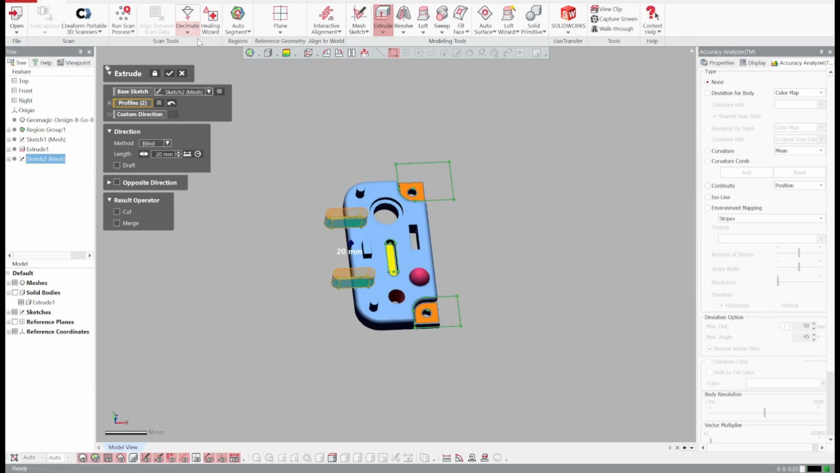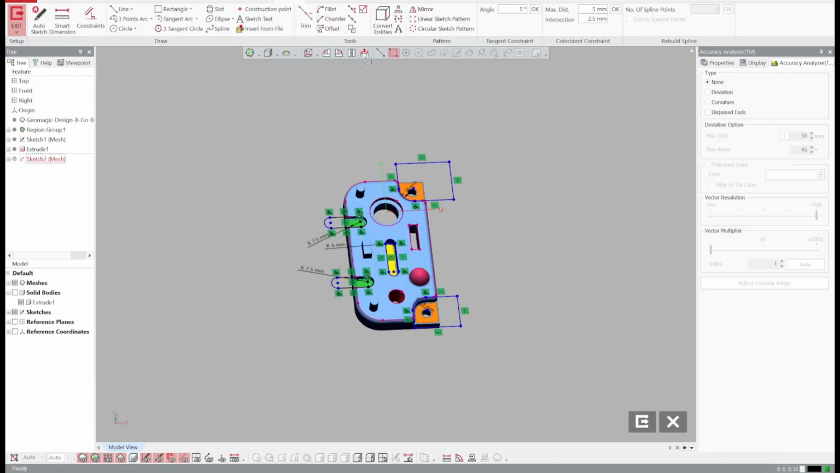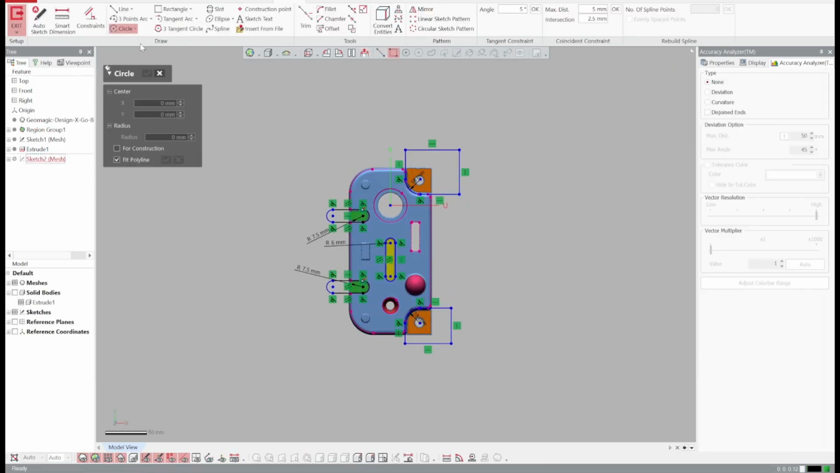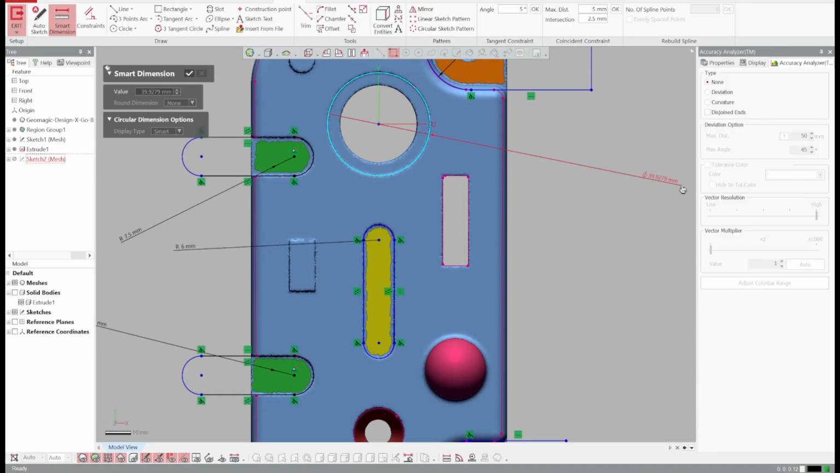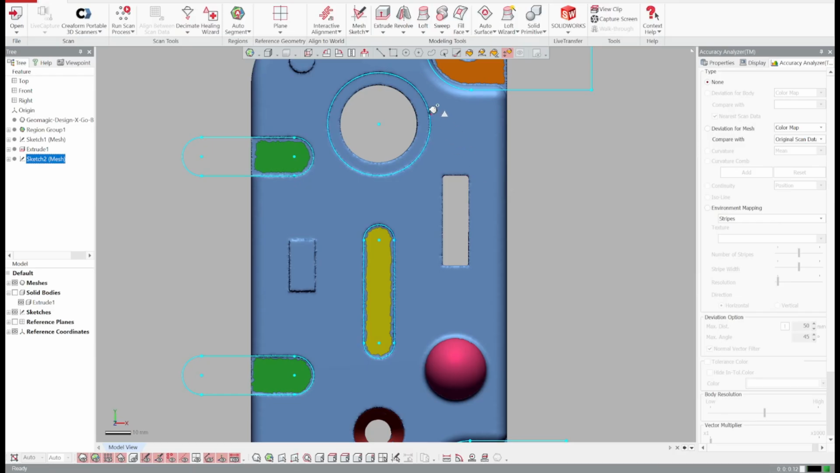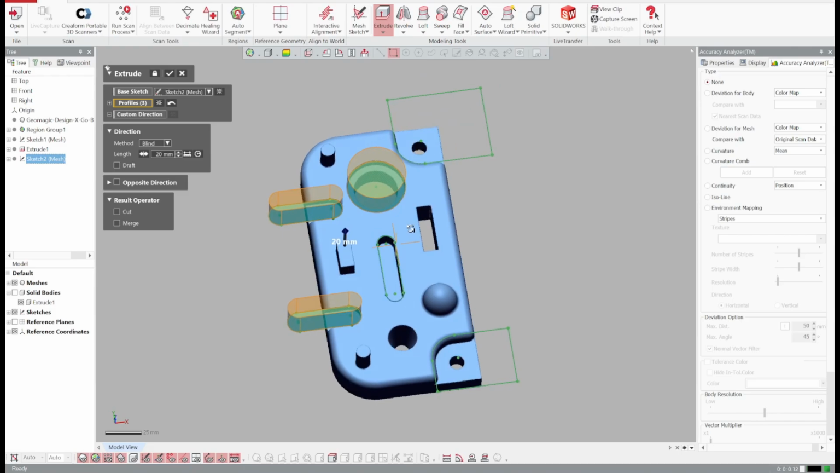I didn't make that circle. These are different heights than what this one is.